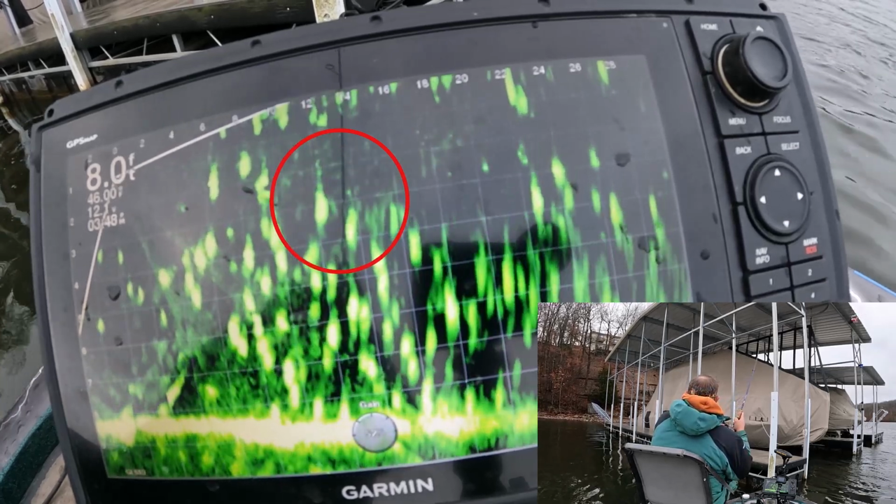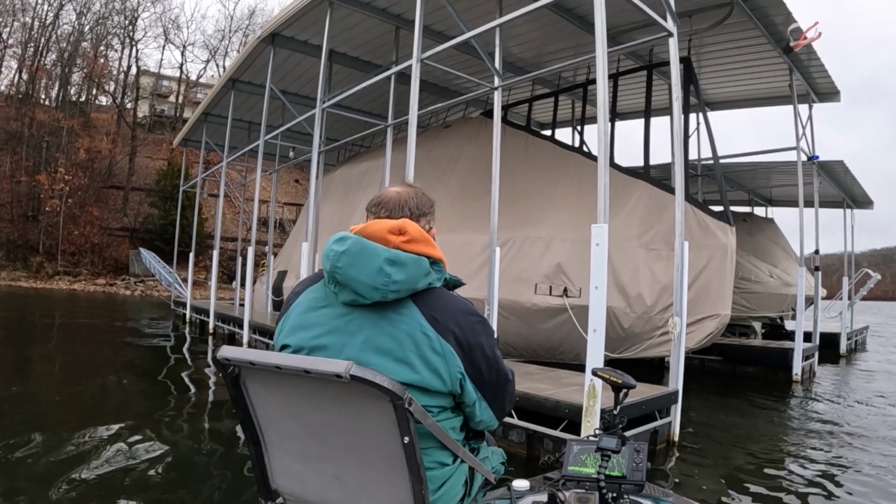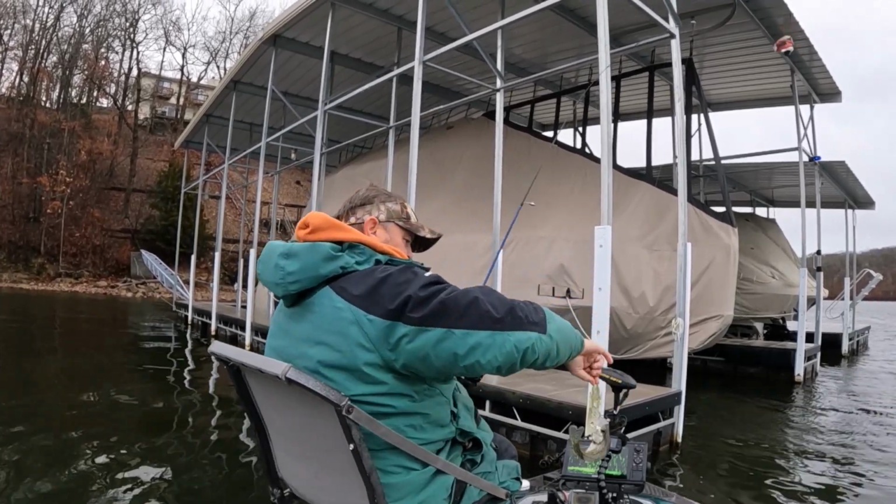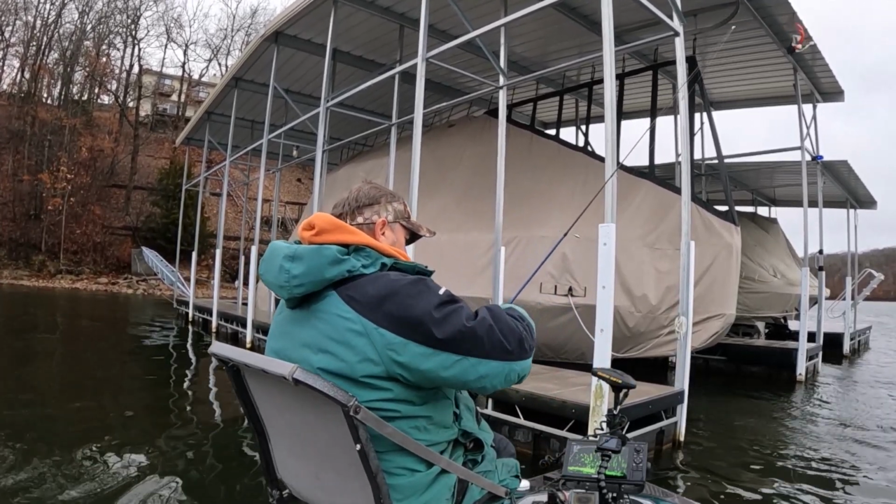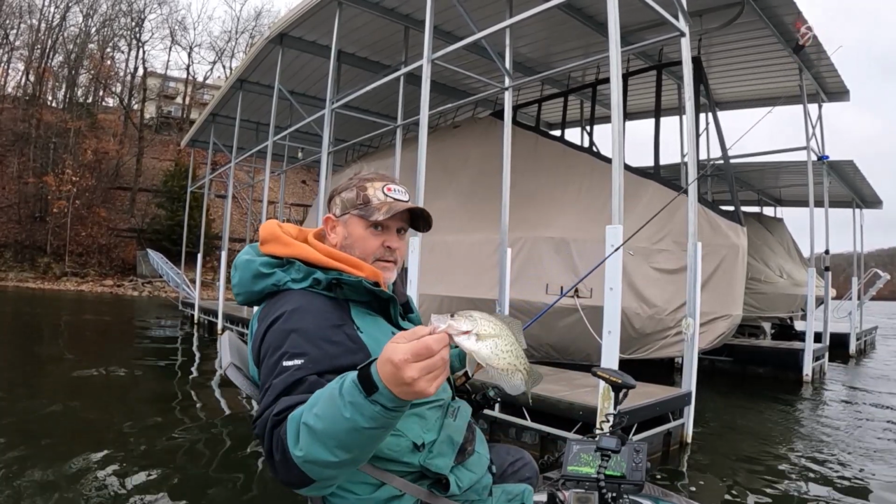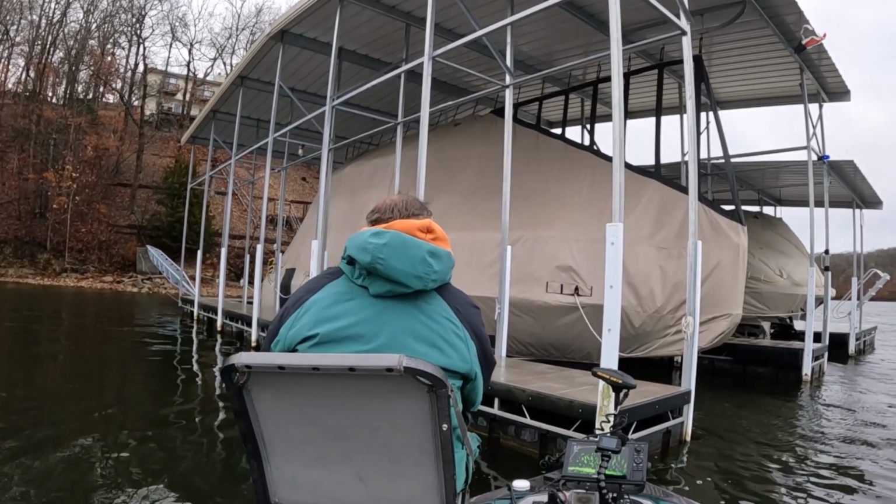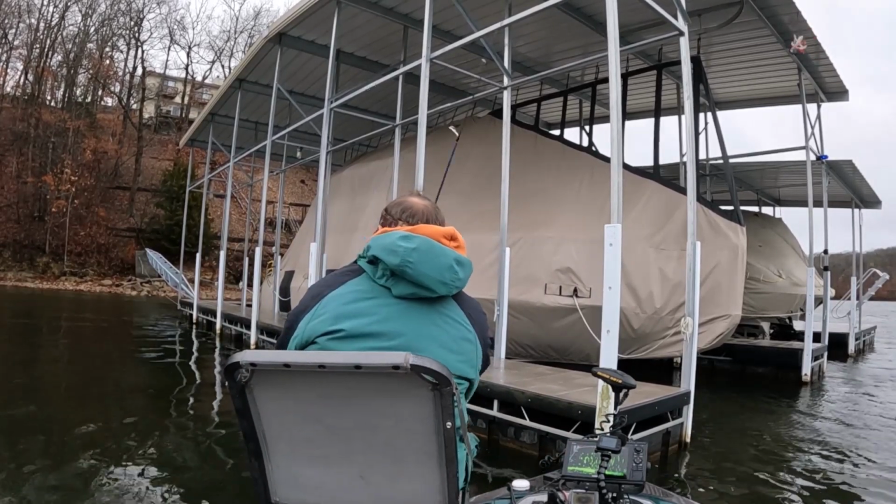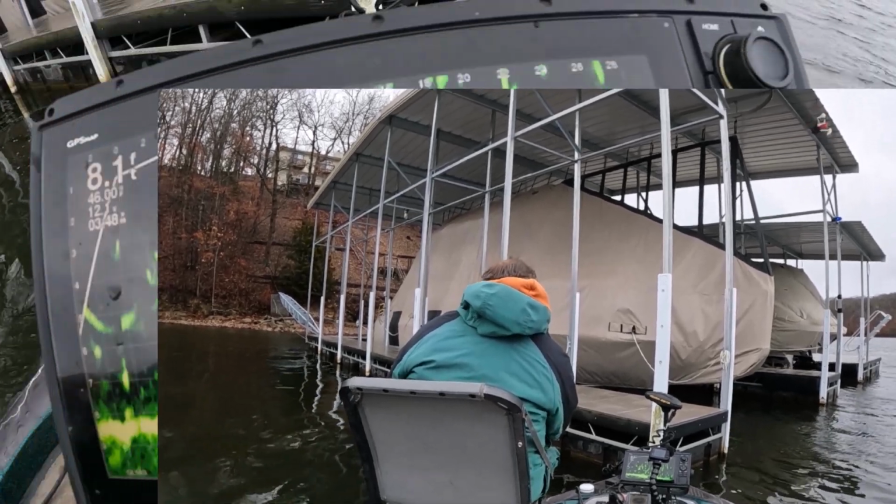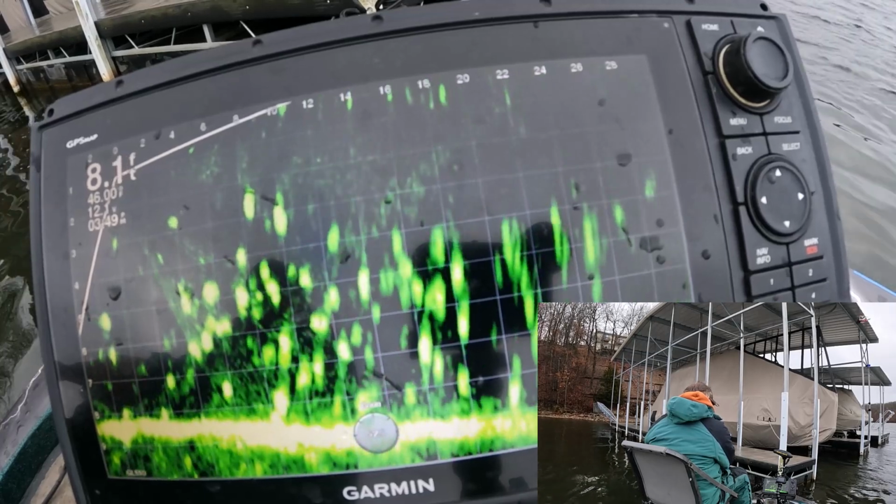Fish on. I think that's 6 casts in a row. He's not very big though. Look at you, cutie. He's not even really cute. Get on out of here. We'll catch you next year. Go a little bit left, see what happens. Plenty of fish, a little bit left.